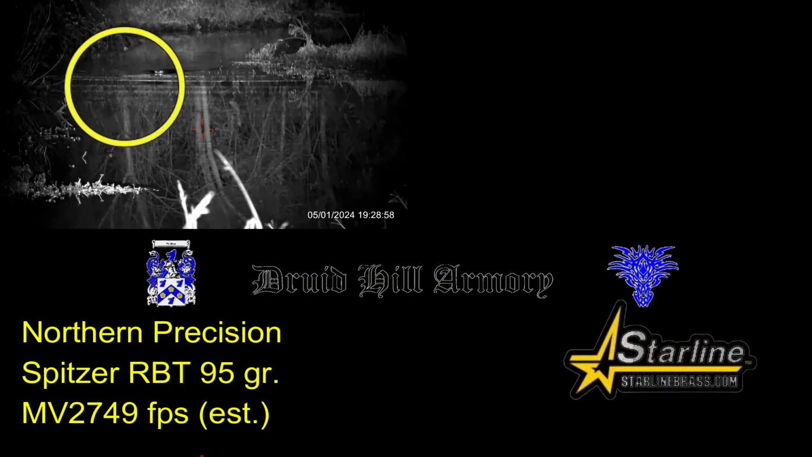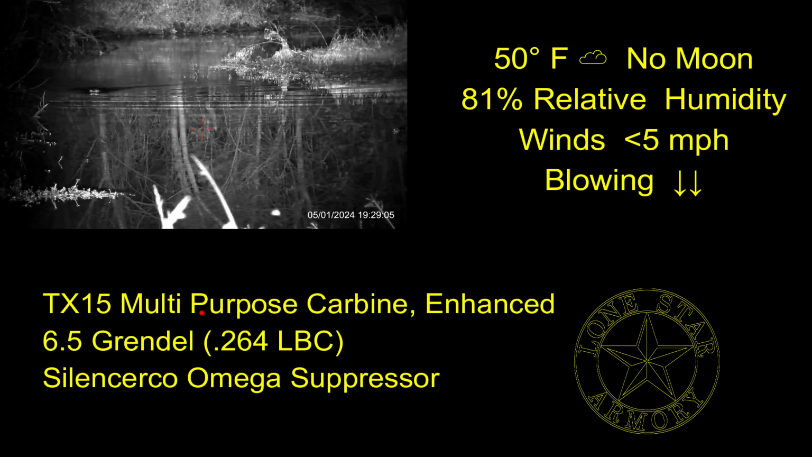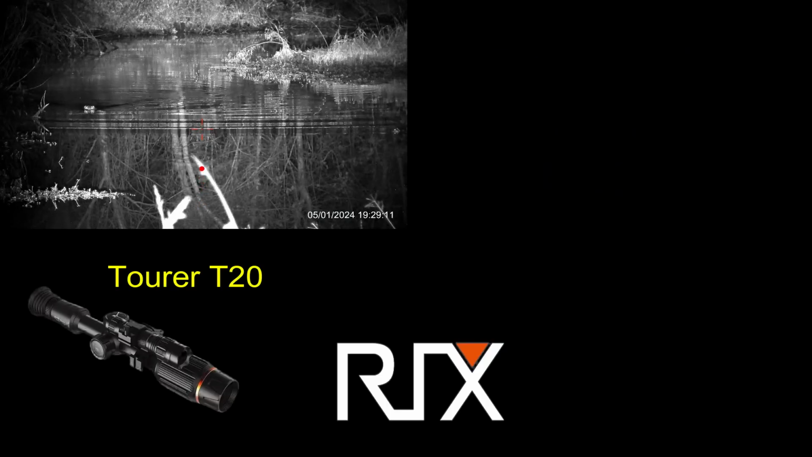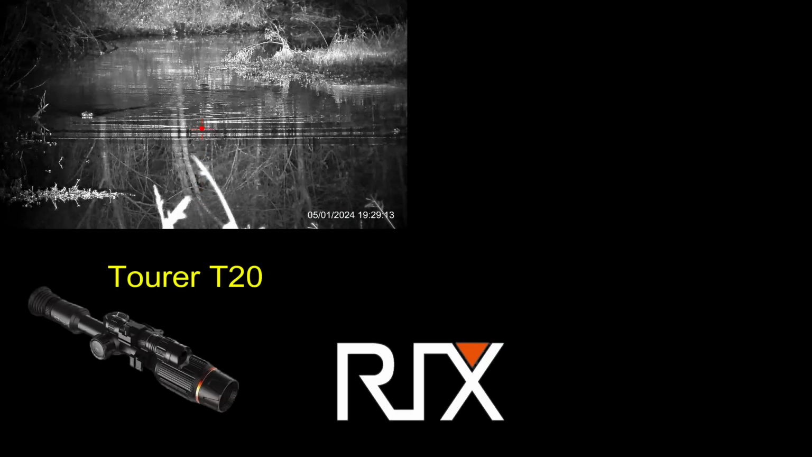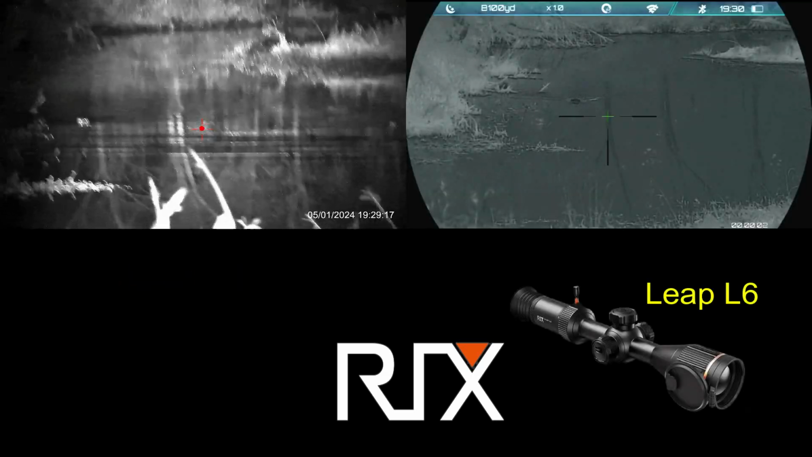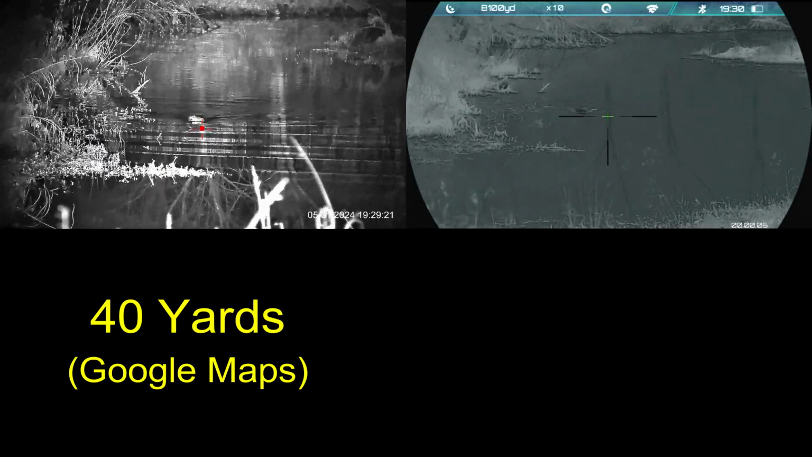Tonight I'm going to be shooting some Northern Precision Spitzer RBT 95 grain bullets loaded by Druid Hill Armory in the Starline Brass, and shooting a TX-15 multi-purpose carbine enhanced from Lone Star Armory. The wind isn't a factor here, as you can see the only ripples on the water being created by the beaver, and it's a beautiful view with the RIX Tour T20 digital night vision scope. Now I've turned on the RIX Sleep L6, and I'm using that just for observation.